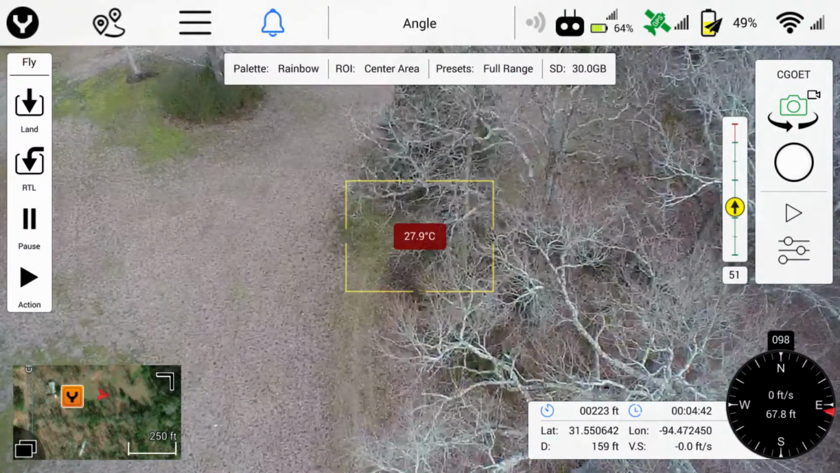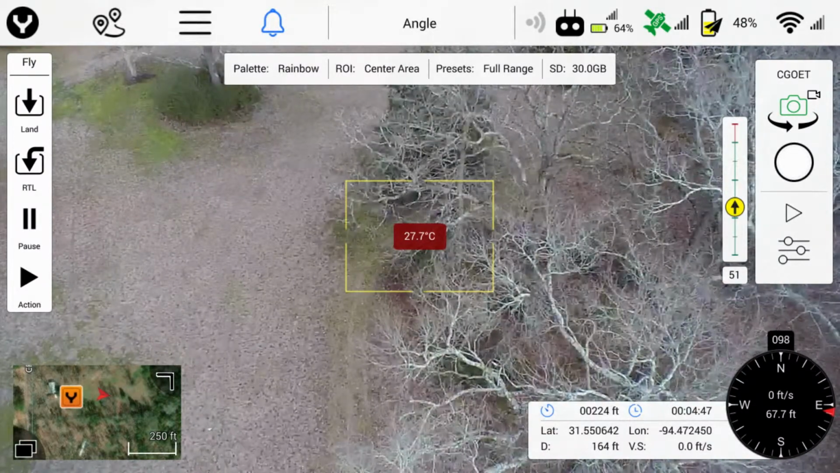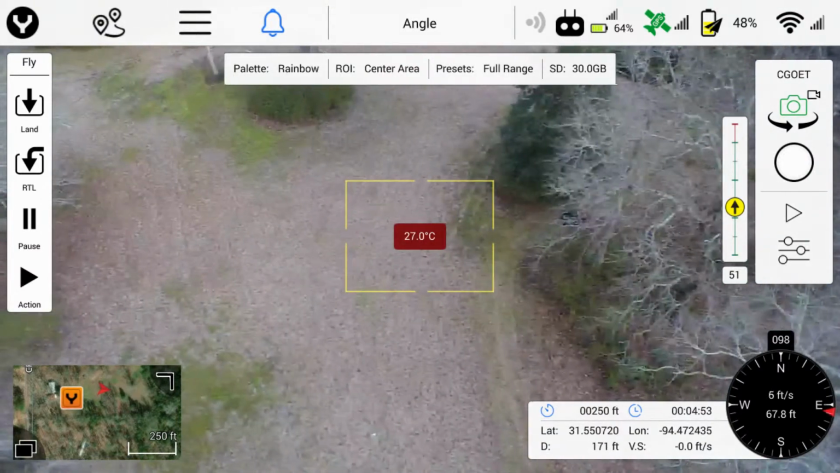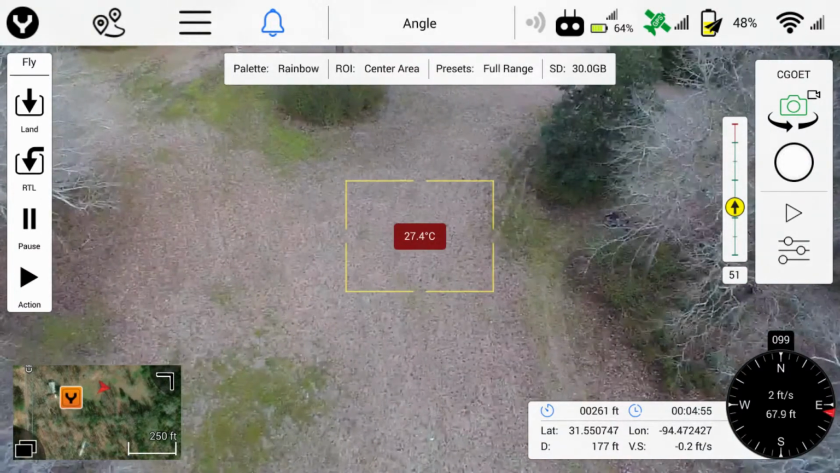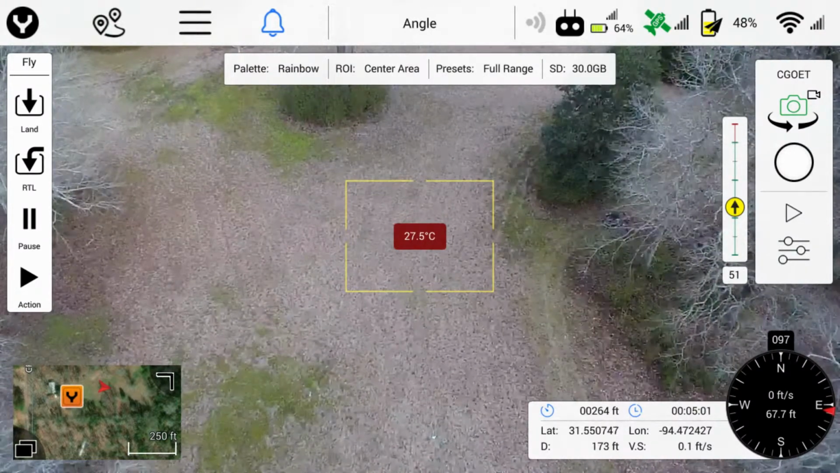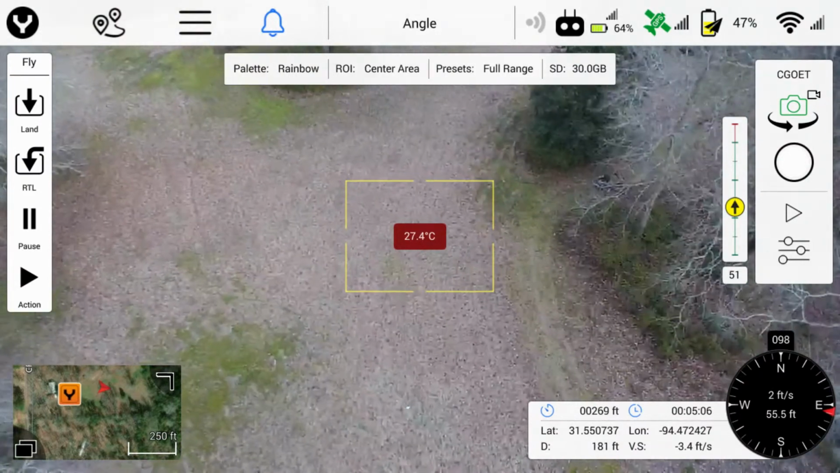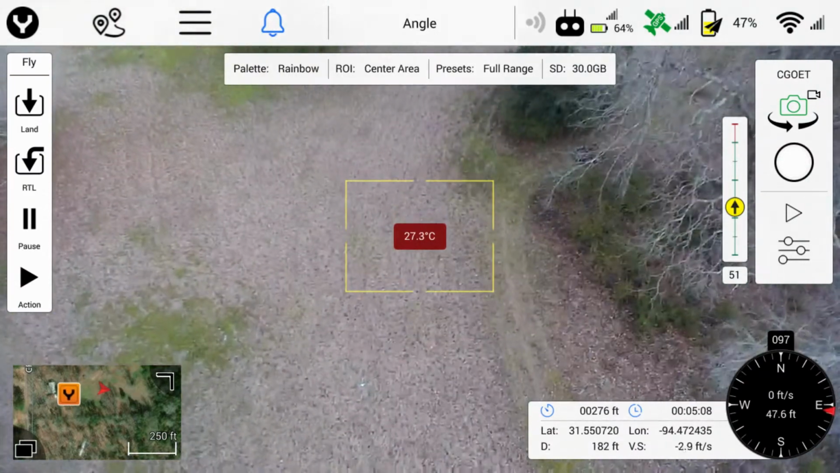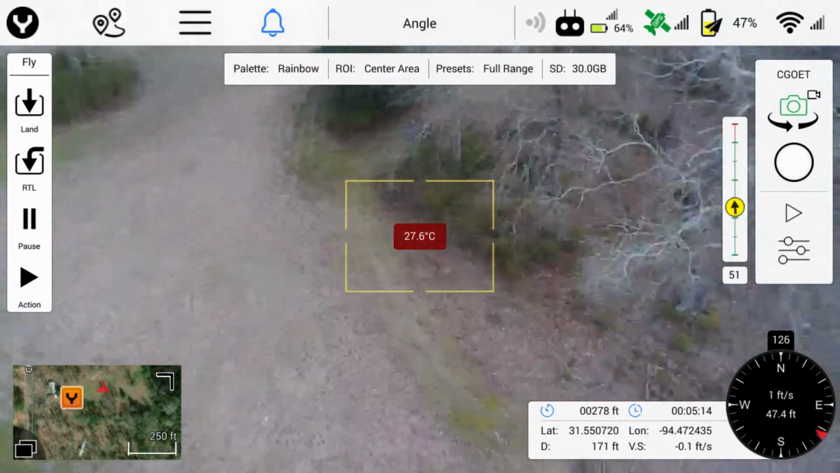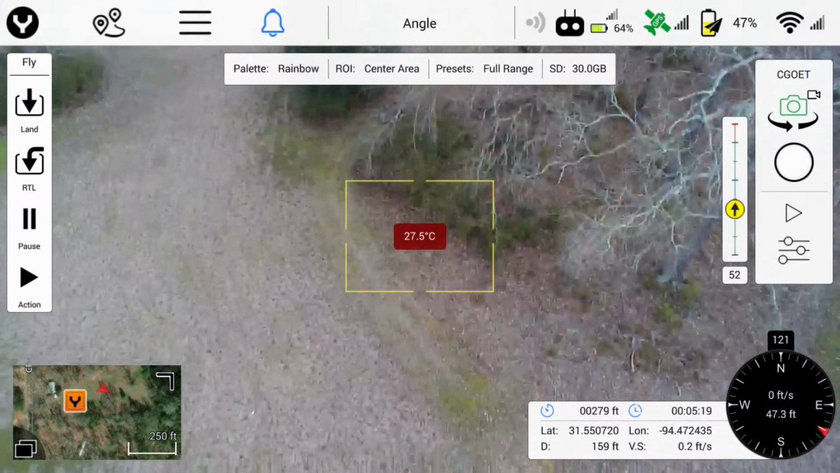We'll turn off the thermal overlay and let the RGB low-light camera take a closer look. It is about 1 hour after sunset, so there is enough light for the RGB camera. This RGB camera is many times more sensitive than human eyes. You can see it is the machine in question.